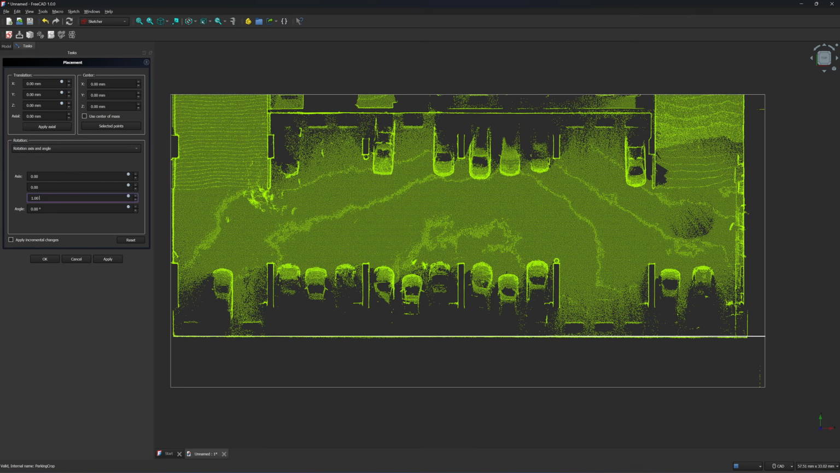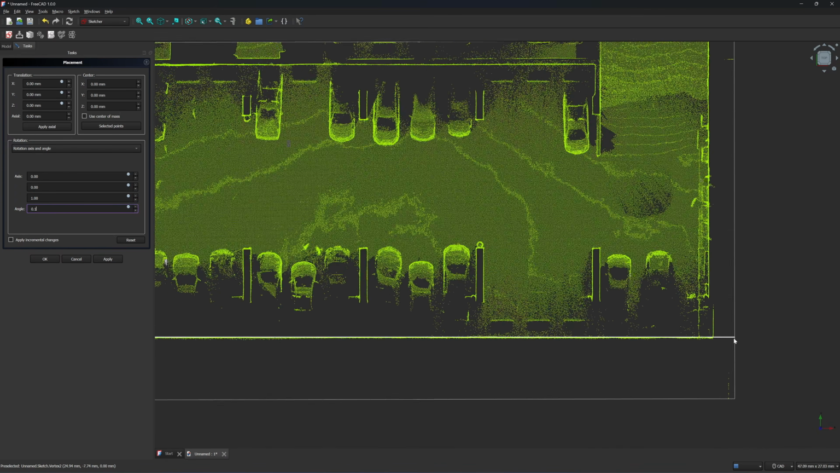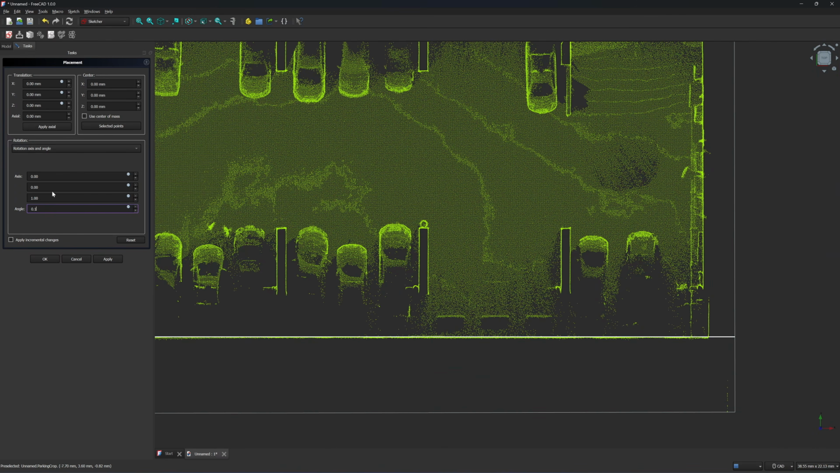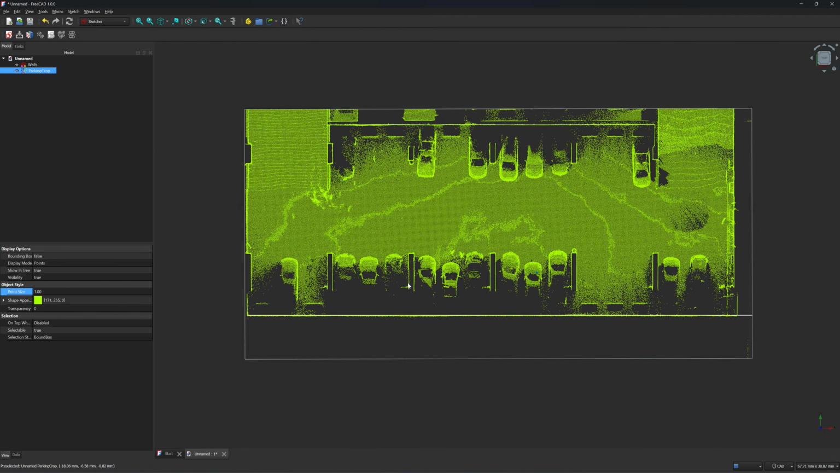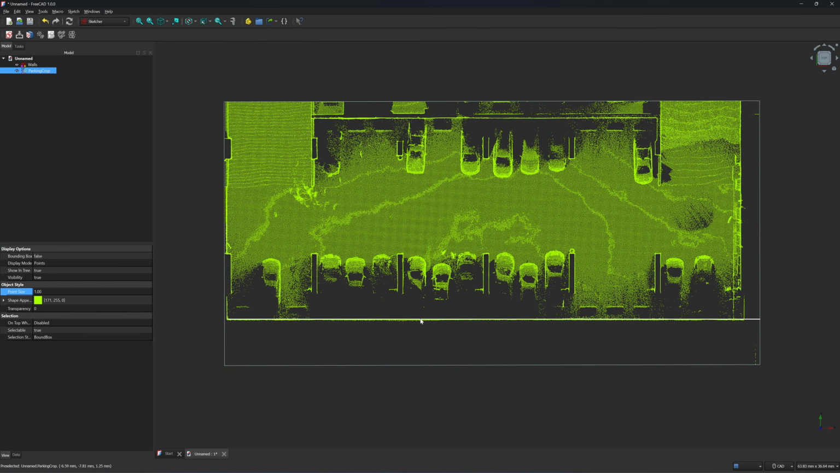It means that Z axis is activated. I'm going to rotate it, let's try 0.1. Okay, now you see it move. It's moved just a bit. So if I rotate it 0.2 degrees, this part will be too low. So I think 0.1 will be perfect alignment. I click on apply and OK. So now our point cloud is aligned in the horizontal position.